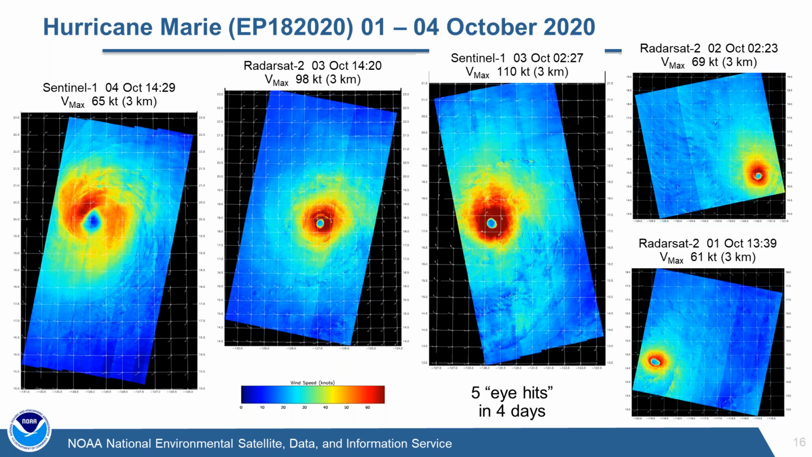We hit 110 knots, and we watched it gradually decrease in strength over the next couple of days out to October 4th. So this is one of our really nice collects. We were able to watch the evolution of the eye and the winds in the SAR.